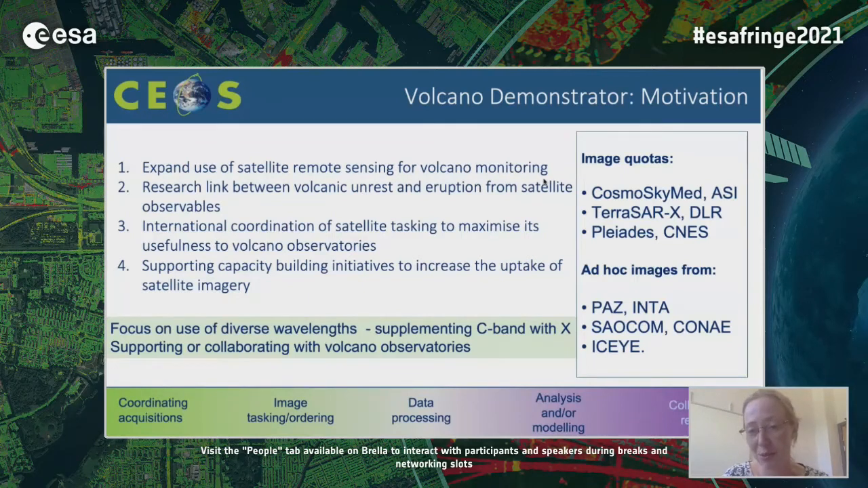So the imagery sources that we're working with at the moment are COSMO-SkyMed from ASI, TerraSAR-X from DLR, Pleiades imagery from CNES, and we've also had some ad hoc imagery provided during periods of volcanic unrest and eruption from INTA, from CONAE, and from ISI.